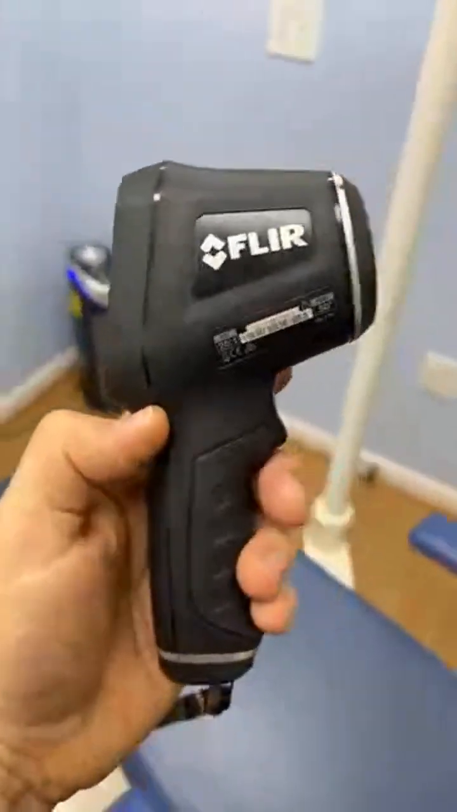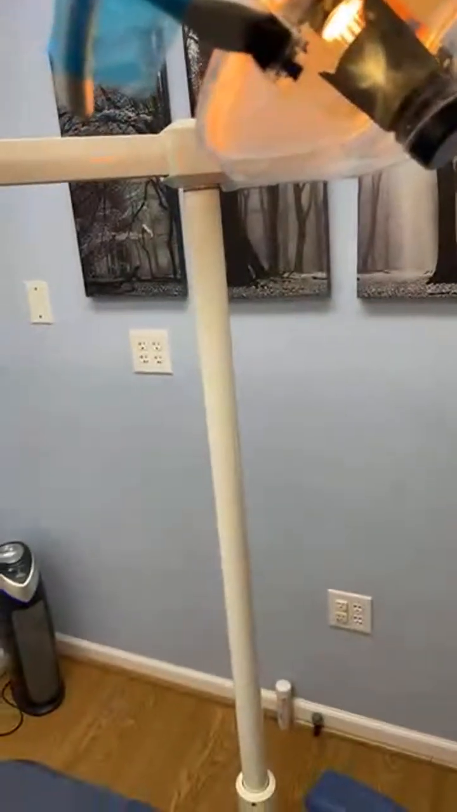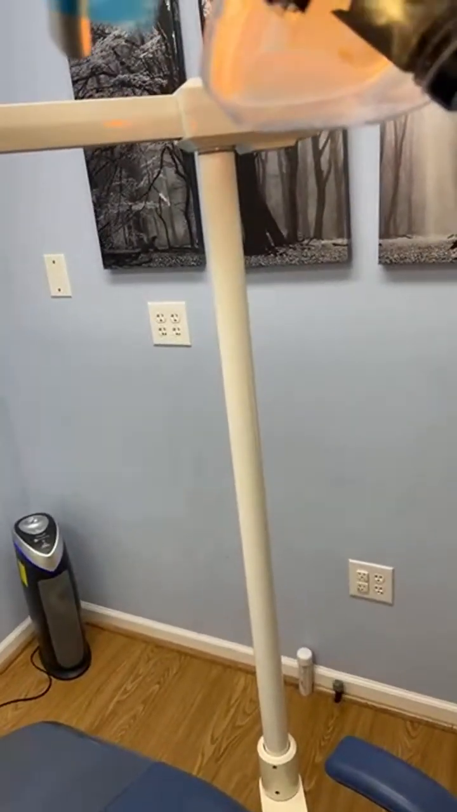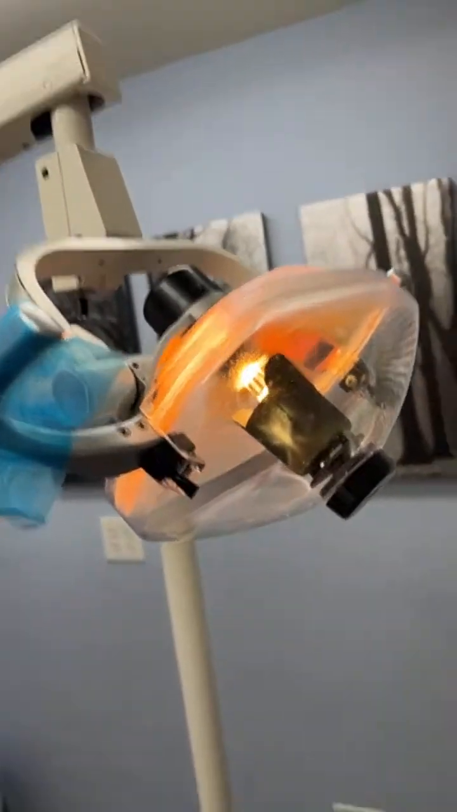I would definitely recommend carrying something like this if you're running a service truck, or if you're just trying to troubleshoot a tricky problem and you're kind of out of options, like every time you show up it's working. If you have a FLIR camera, you don't have to not be able to troubleshoot something just because it's working.